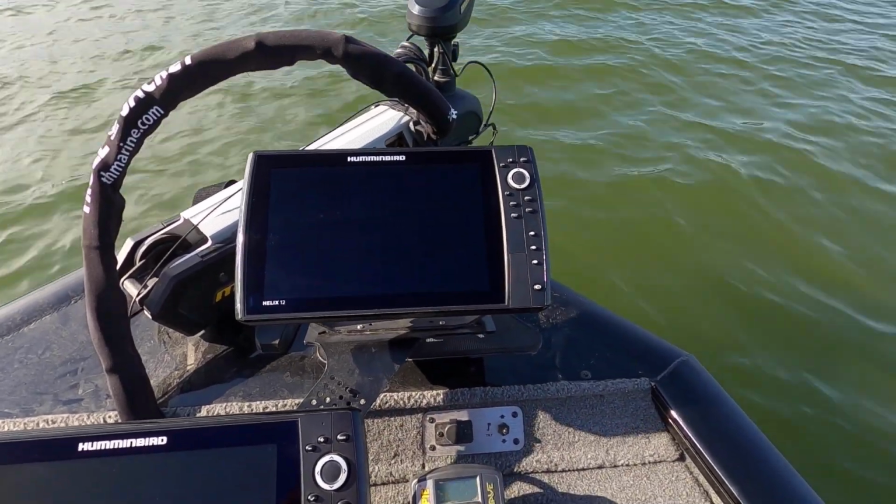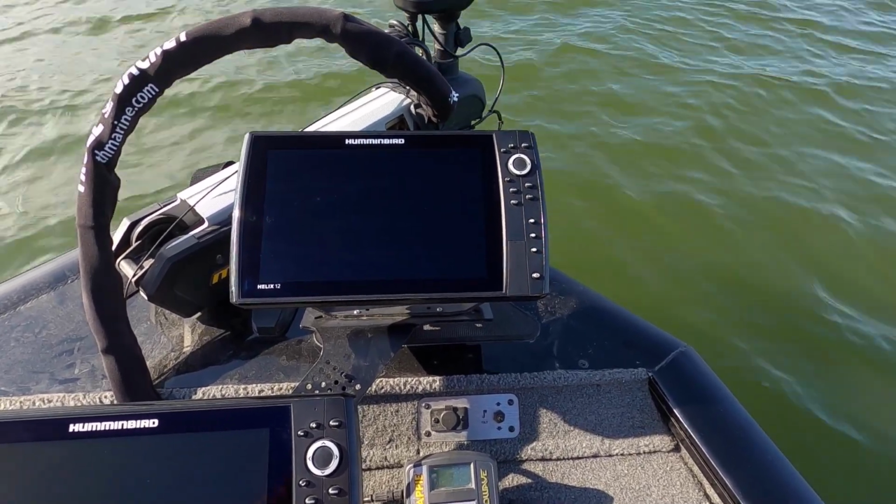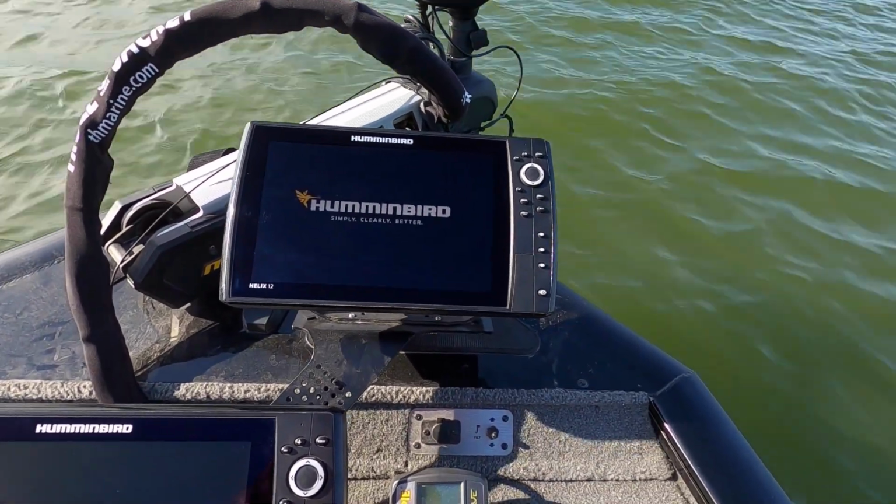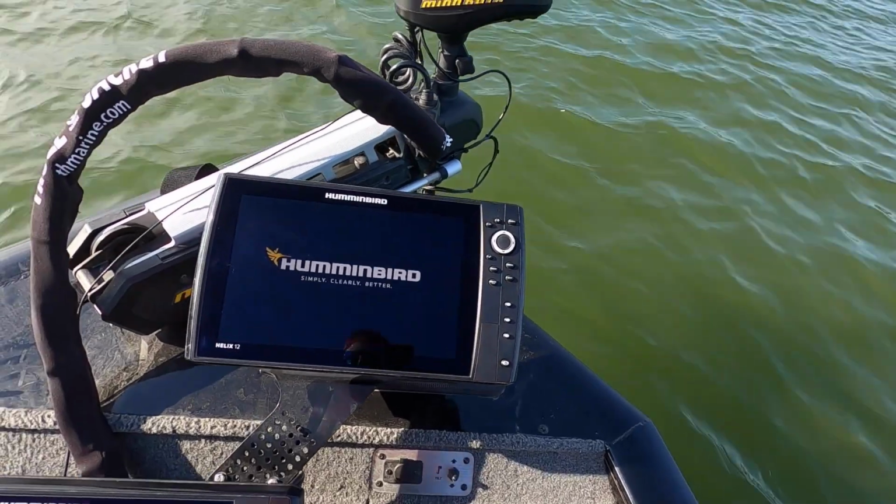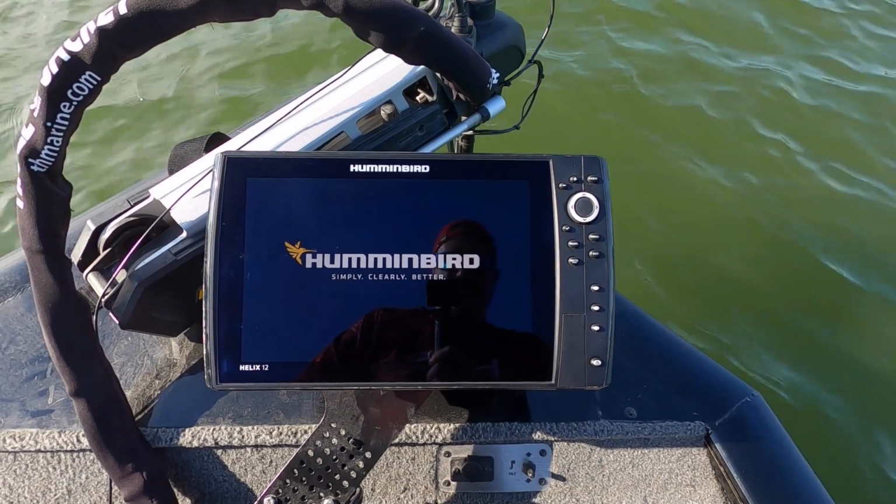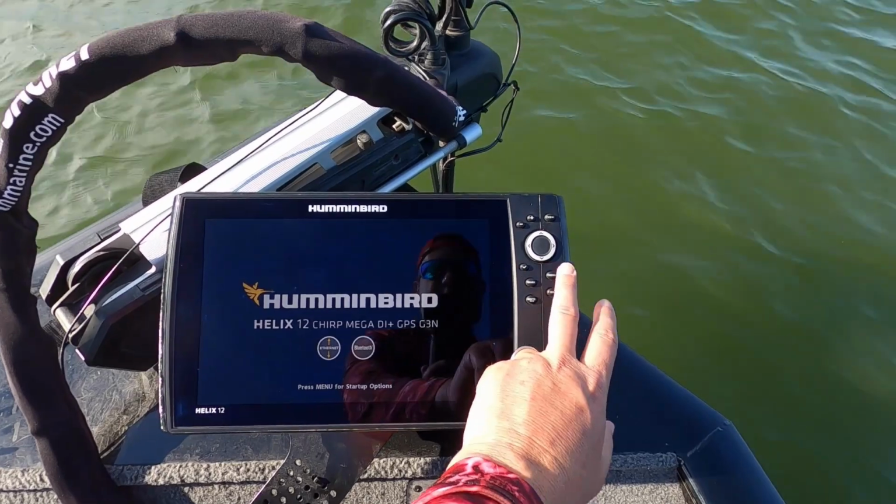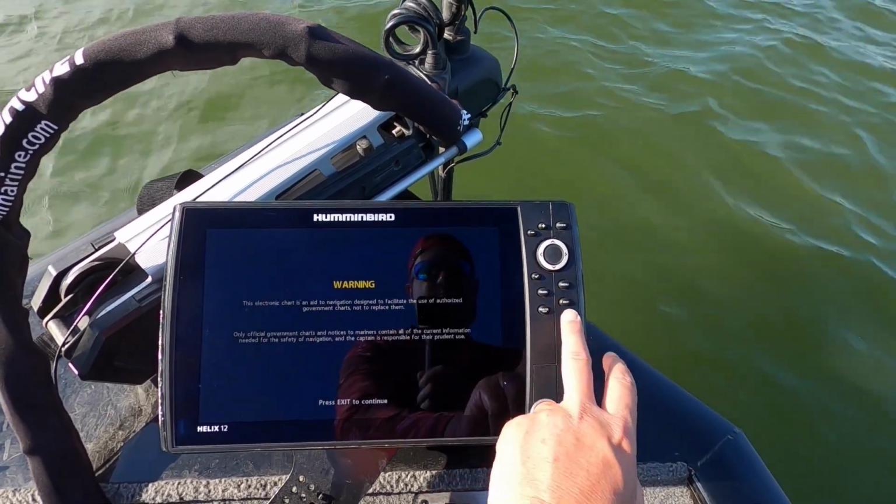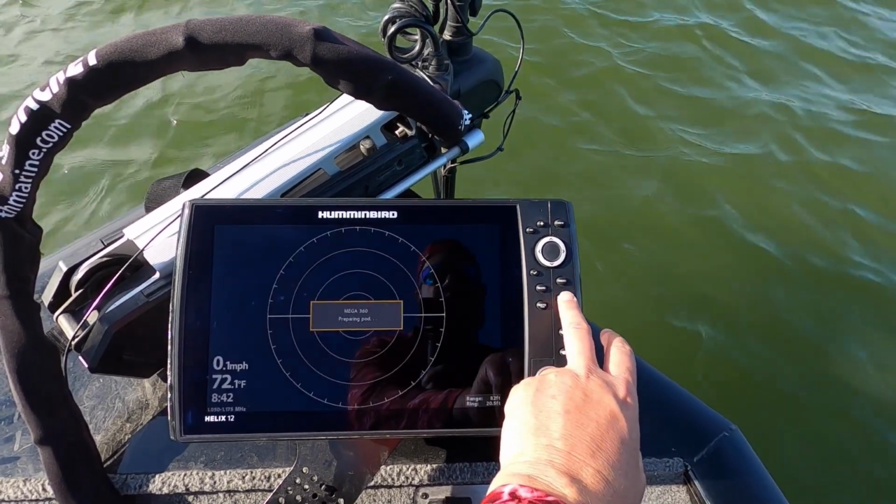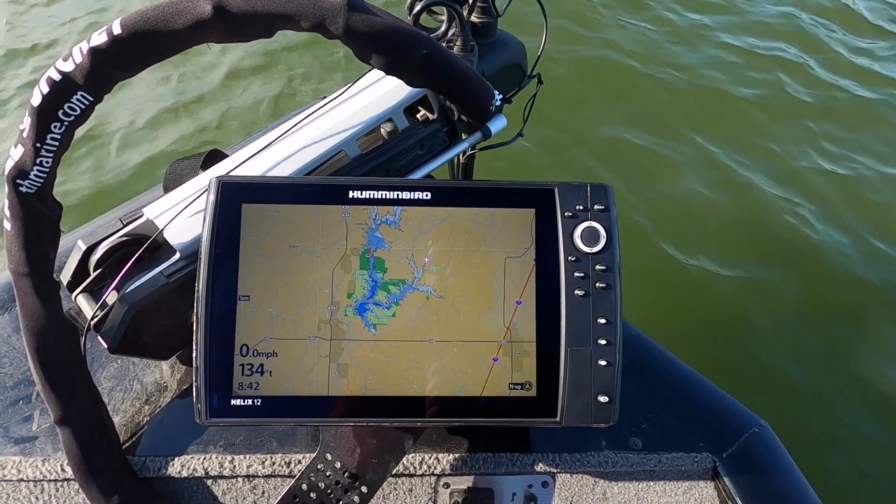You can get online. There's a lot of guys got YouTubes on how to update your software. It's not that difficult. There's also directions on Humminbird's website to help you with that. So the first thing we need to do is bring up the Generation 3 where the 360 is actually hooked to. We'll see what it's going to do. There's Smithville Lake.